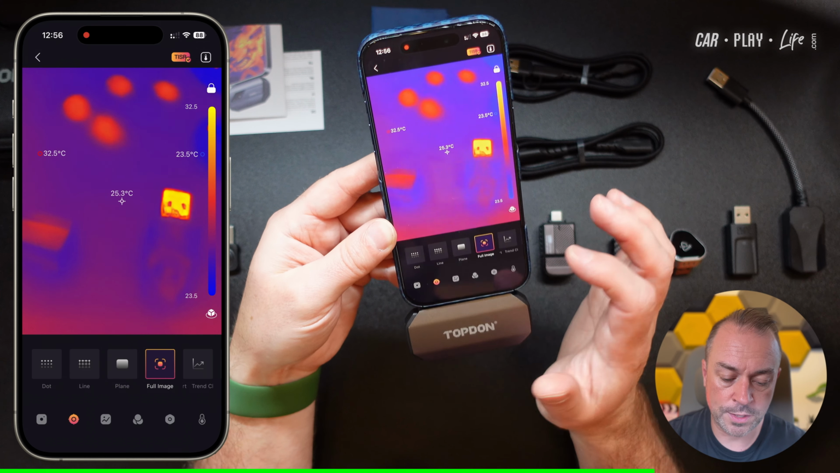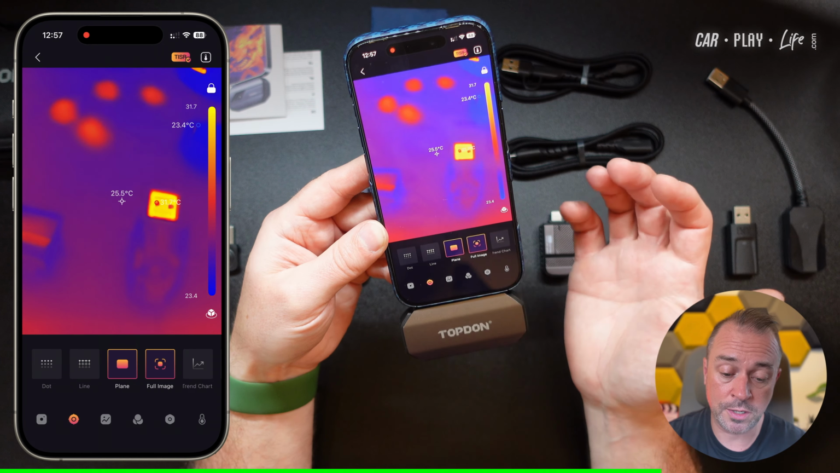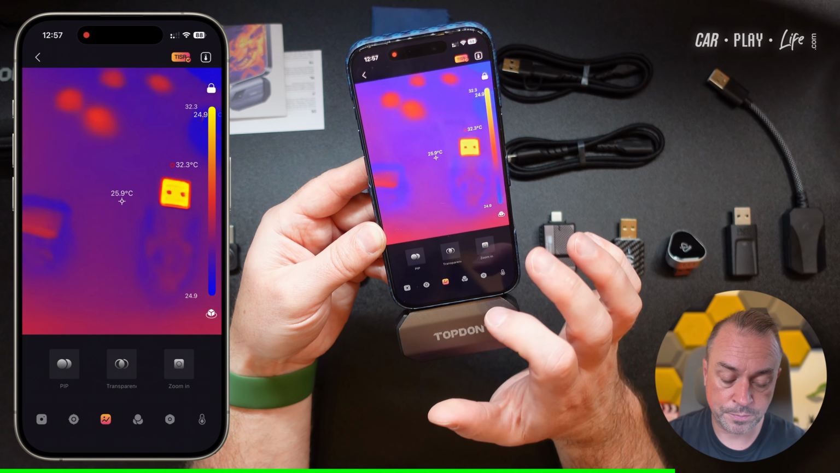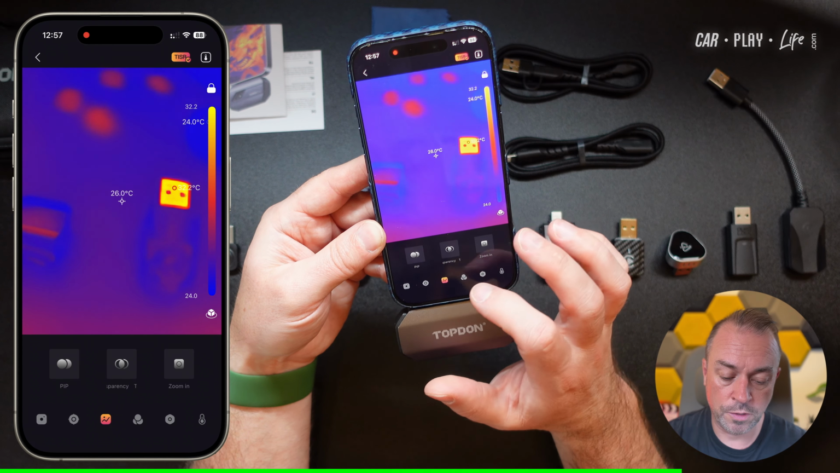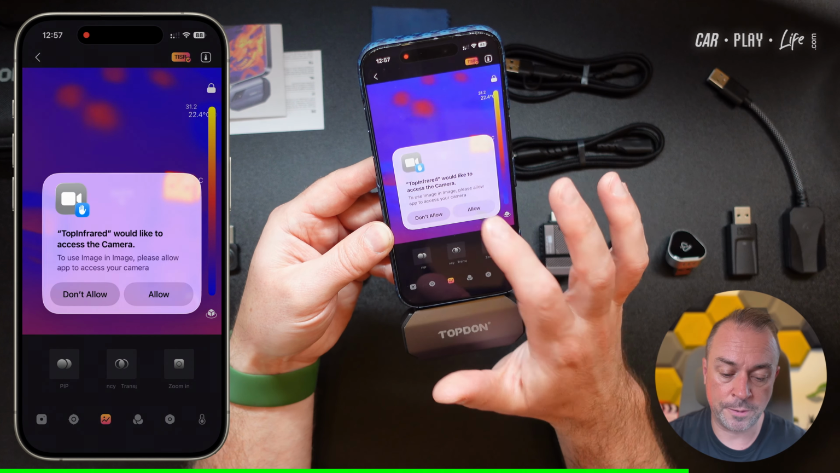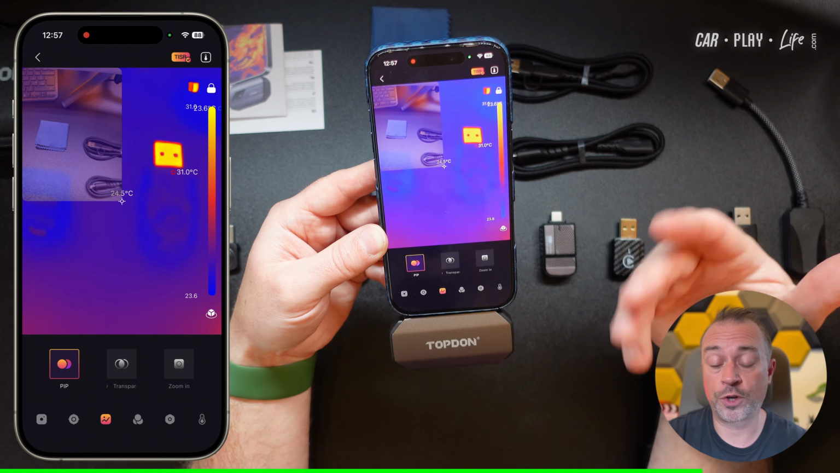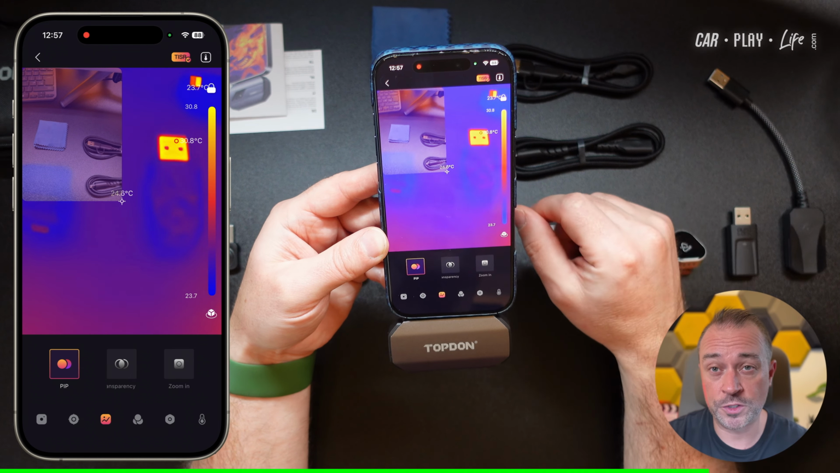You've got various ways to show and measure the different heat sources that the camera is seeing. And you've got various picture-in-picture. So you can have a live feed if you want to record and show the actual camera footage at the same time.